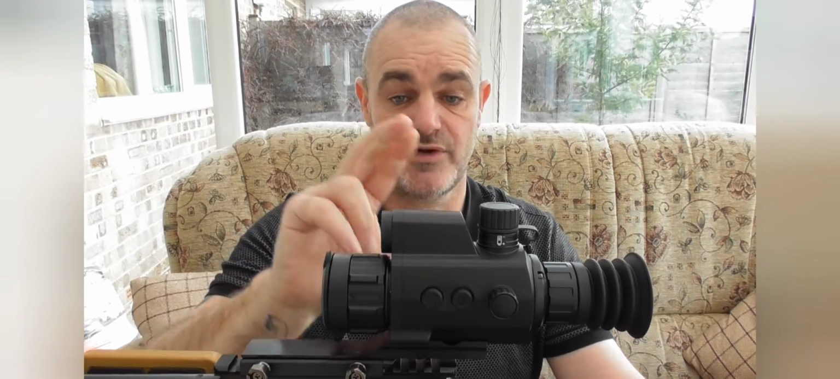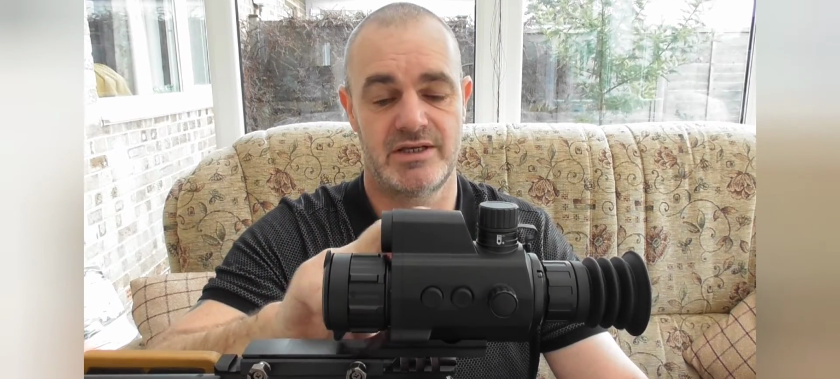I love the 360 flip up lens cover. I think that's a really good feature. I was using mine with the lens cover face down, just to keep it out of the way of the laser rangefinder. The front focus, ever so smooth, nice and easy to adjust. The rangefinder is very, very good, out to 600 meters, maximum range on that.